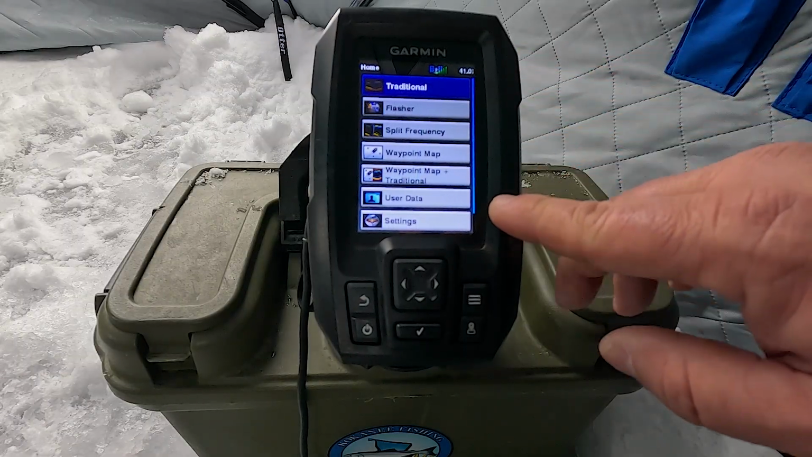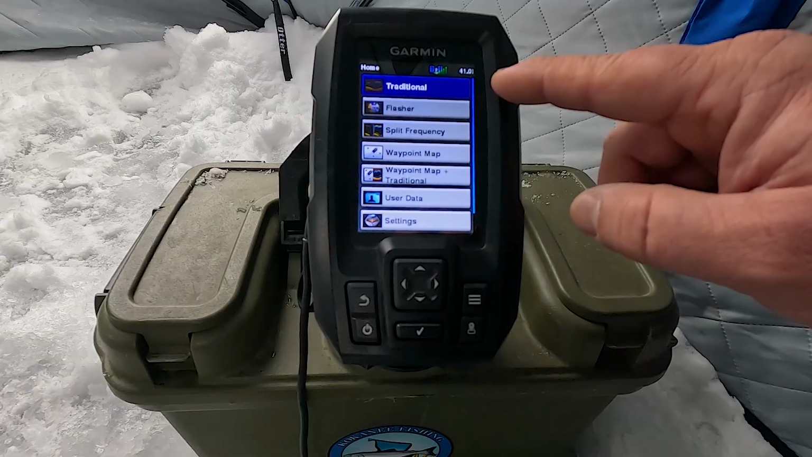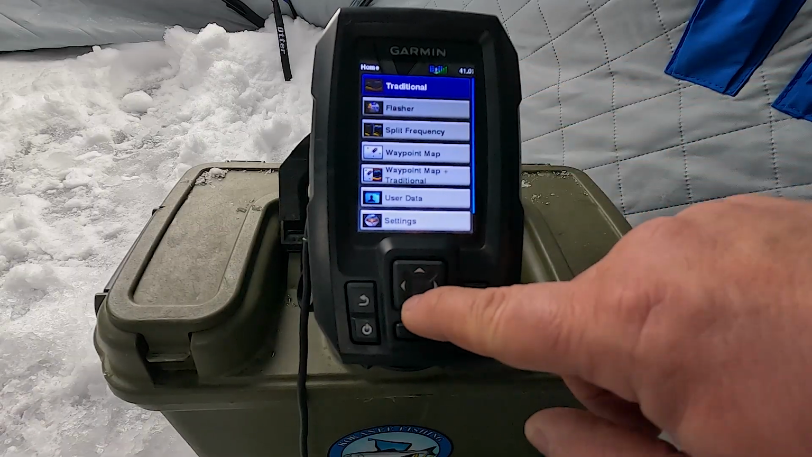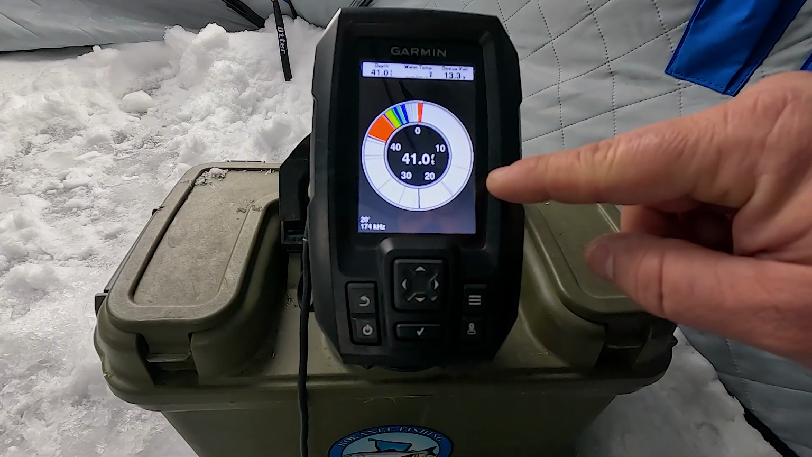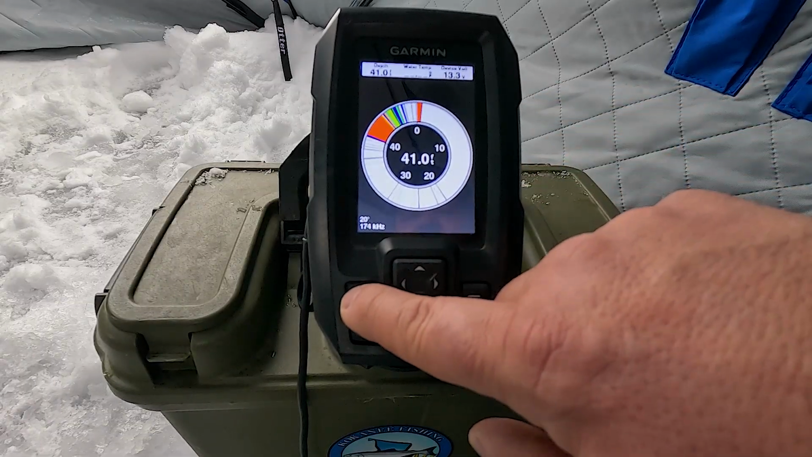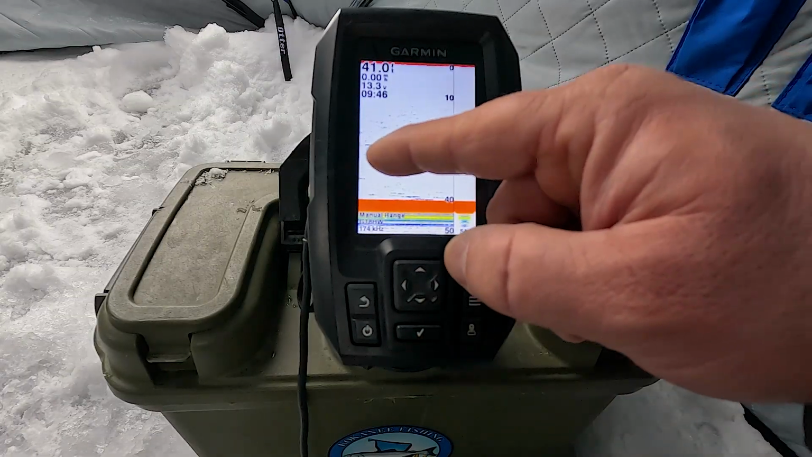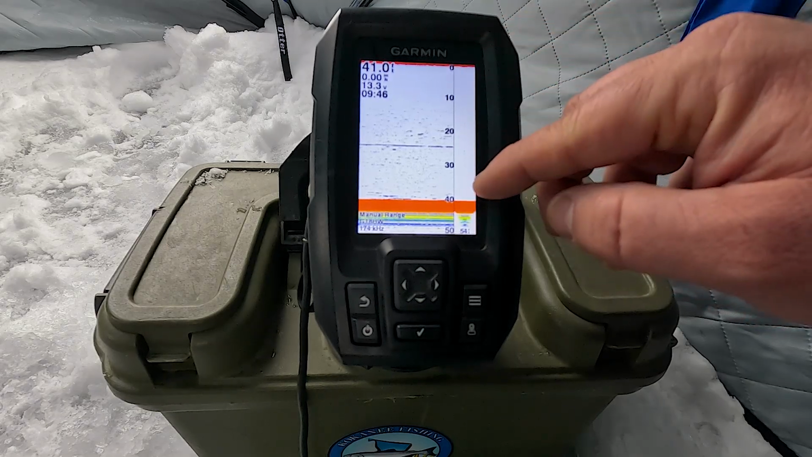This is the main menu on the Garmin Striker 4. Traditional fish finder is the one I use the most. You have a flasher option. So if you're looking to use it like an ice flasher, you can. I prefer not to because I like to see the history. So if you go traditional, you can see the history scrolling this way, and you can see real time like an ice flasher right here.